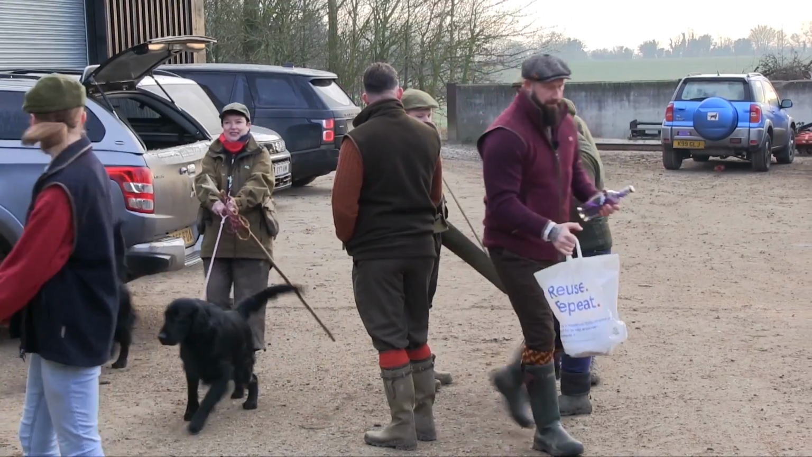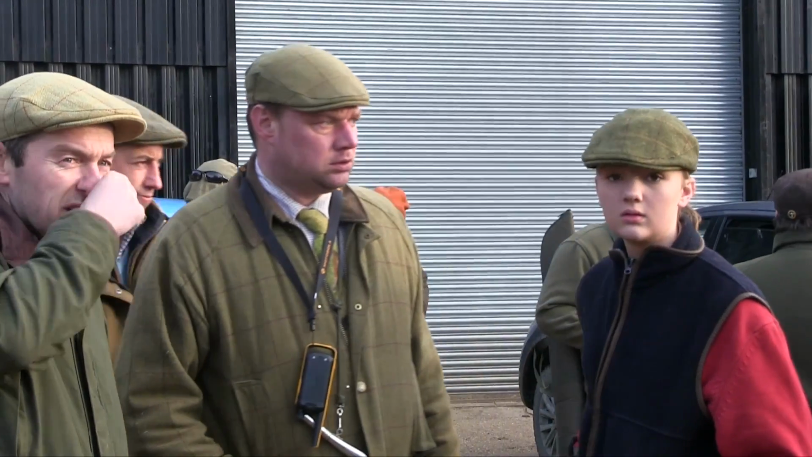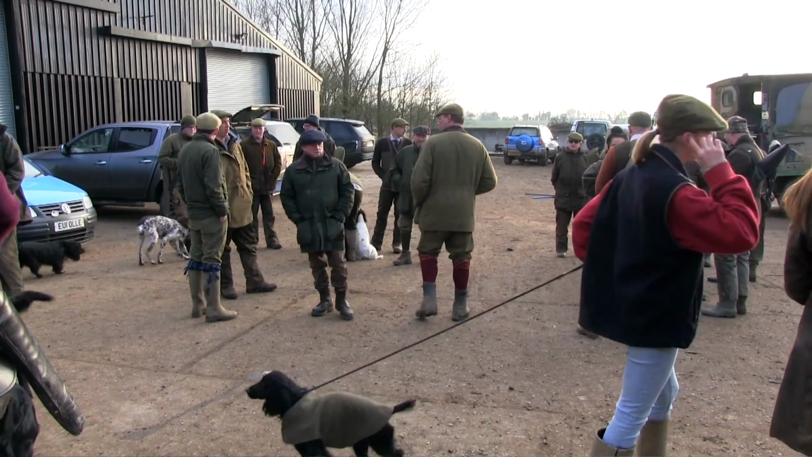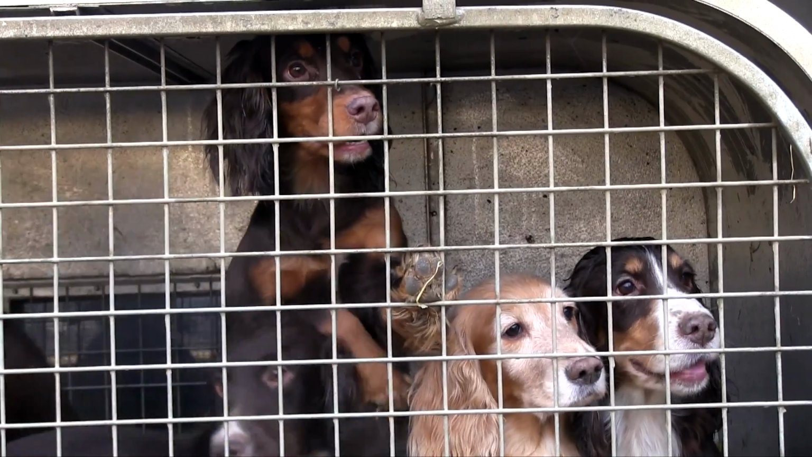Today we're at my mate's place in Hertfordshire. It's a Beaters Day, we're at the end of the season. Rob kindly invited me, which is nice of him. They've all worked hard throughout the season, so this is a way to pay them back and let them enjoy a day. Nice to see a lot of the guys here today and the girls shooting, which is lovely, and some youngsters as well going to be on peg.